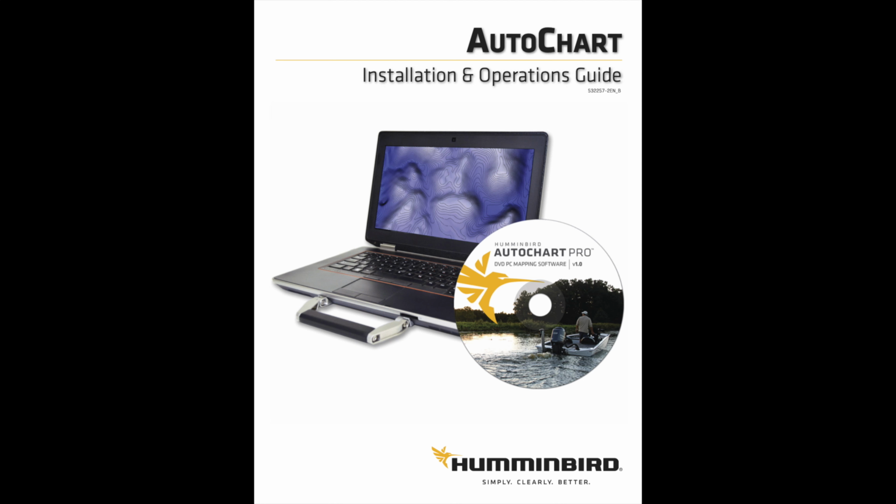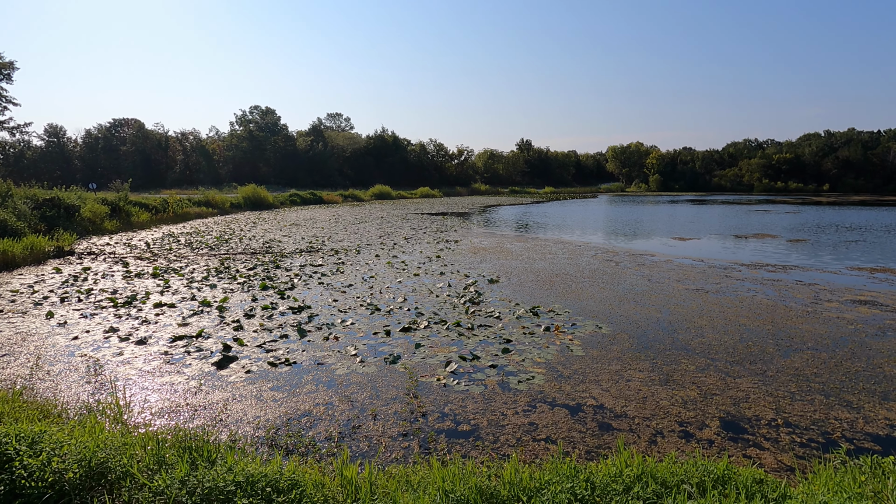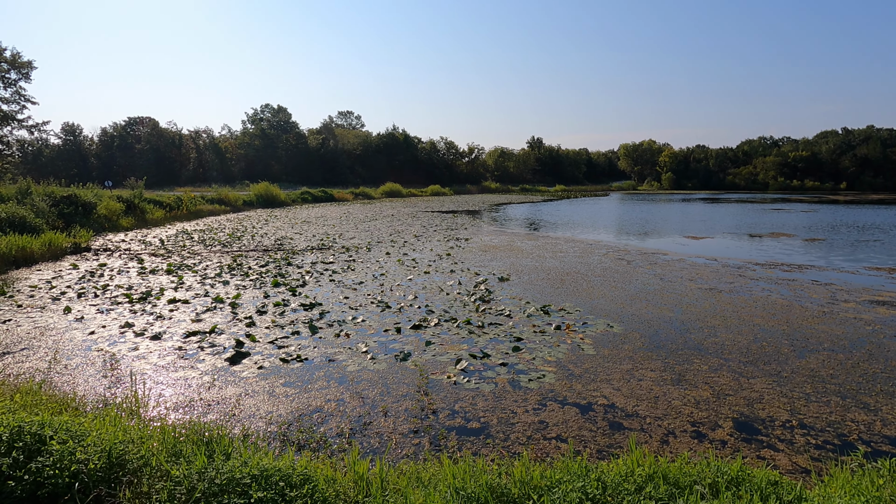Now we are at the actual lake. This is Lake 27 at Bush Conservation Area, a small lake. There's a lot of vegetation around the shoreline. We'll talk about that in a minute and how to get around that.